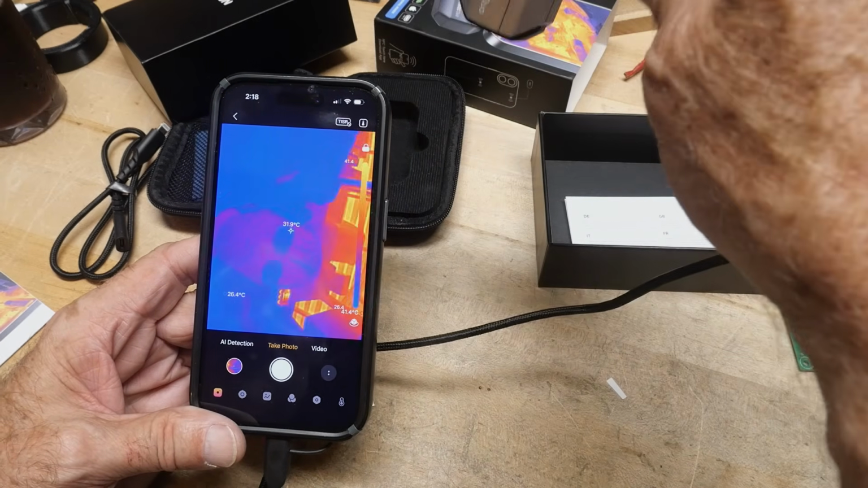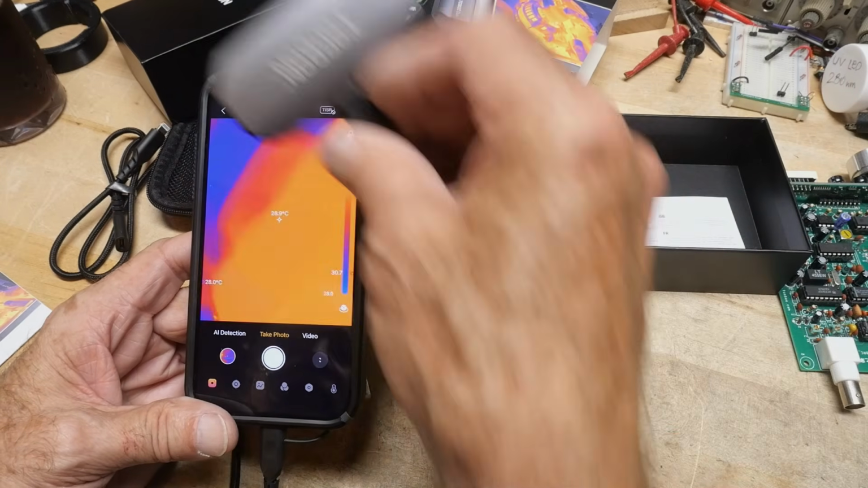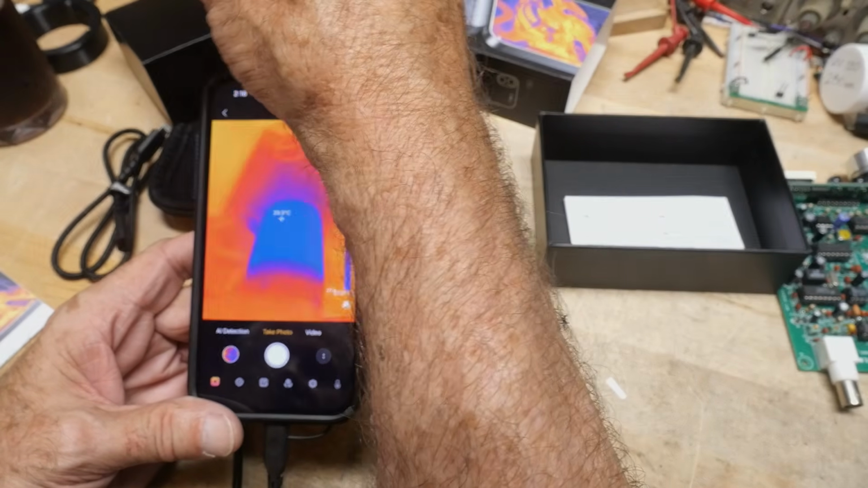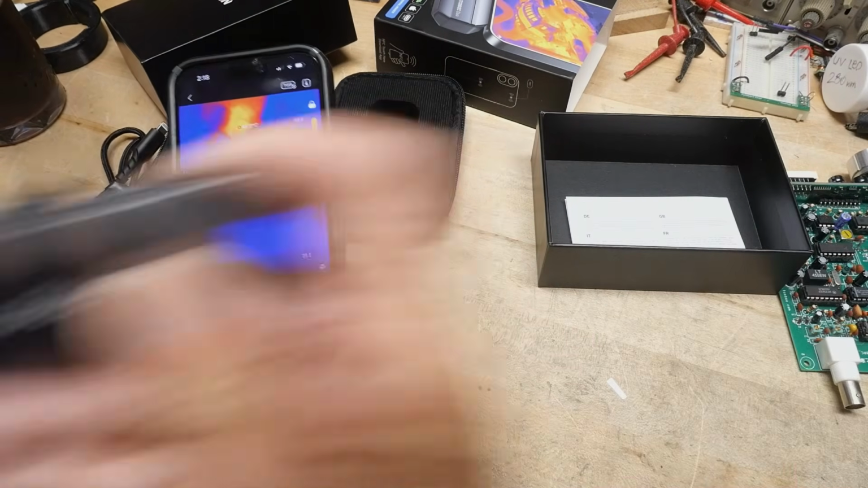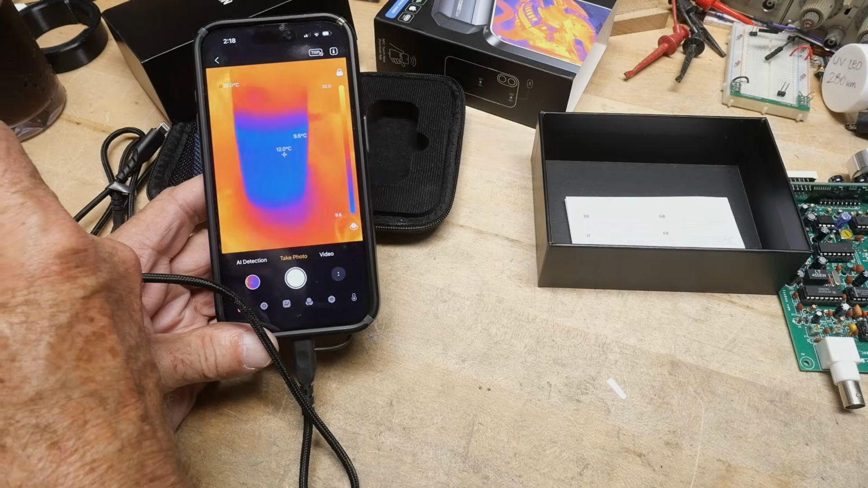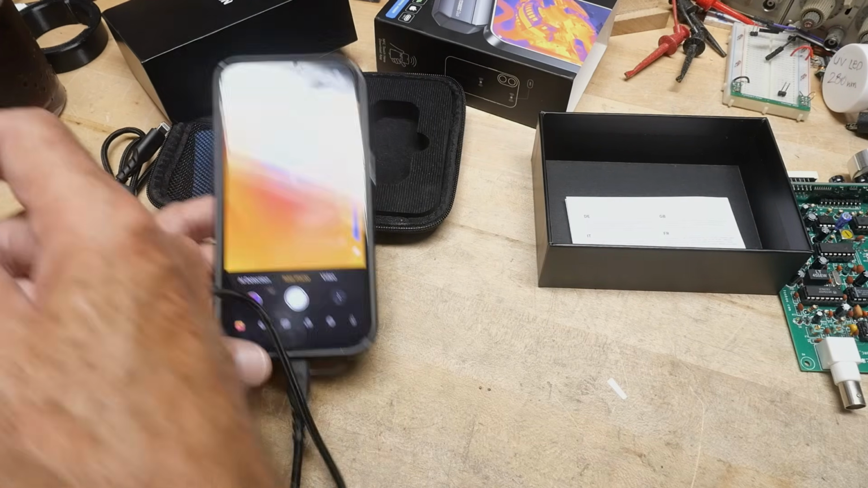If everyone wanted to see what I look like, there I am. Here's a cold drink. Let's see. I need to orient it there right away. I guess it's sort of like this. Yeah. So there's a cold drink. It's measuring 11 degrees centigrade.